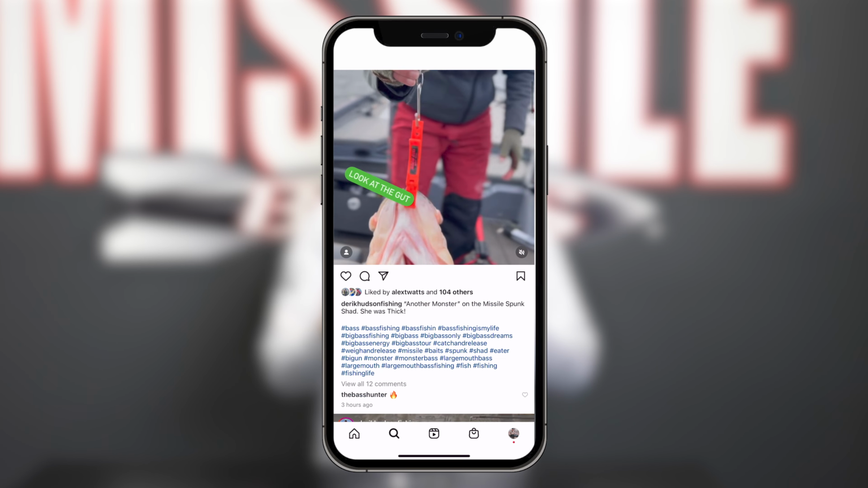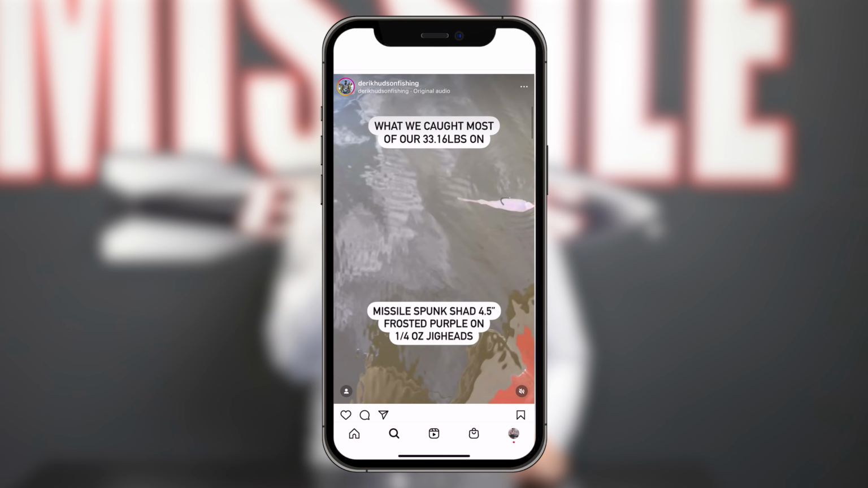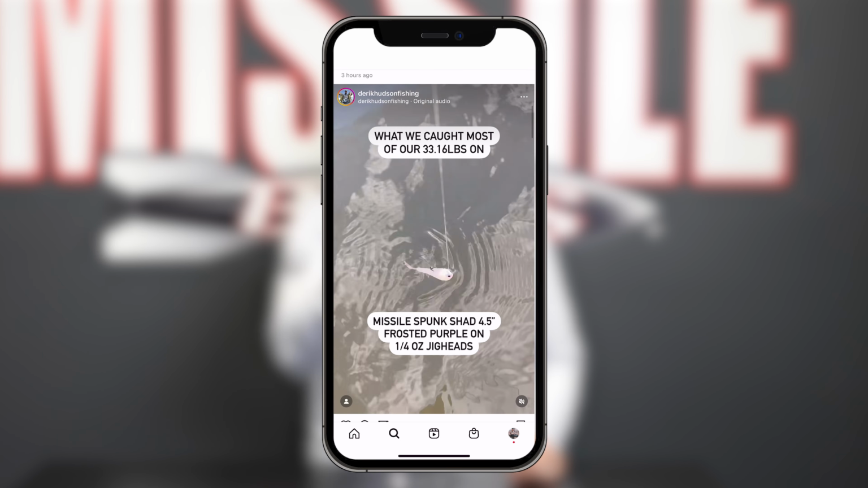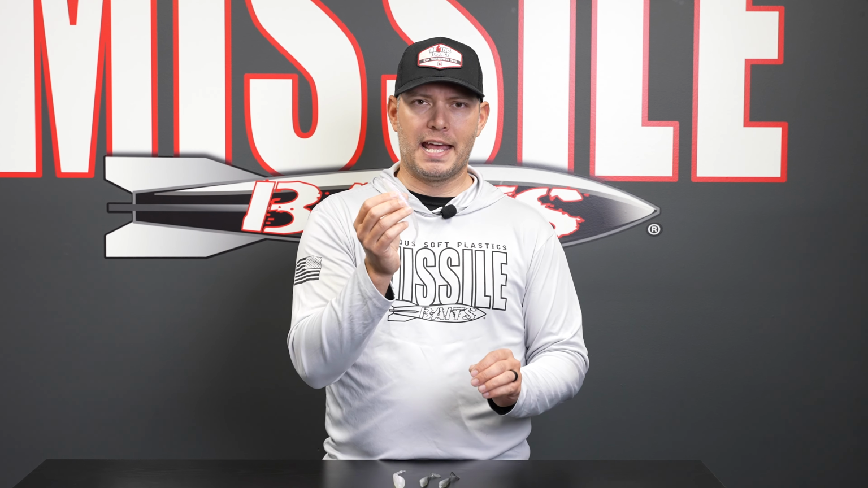Super excited about that. Was my best 5 fish day I ever had, but I caught way more than 5 fish. And the Spunk Shad being so simple with the straight tail, no kicking action, it is very, very finessey for those fish. You put it right in front of their face and they are going to chomp down on it.